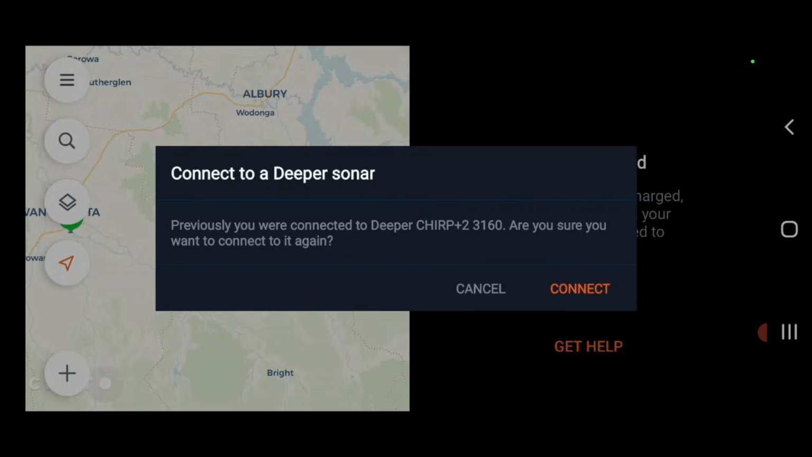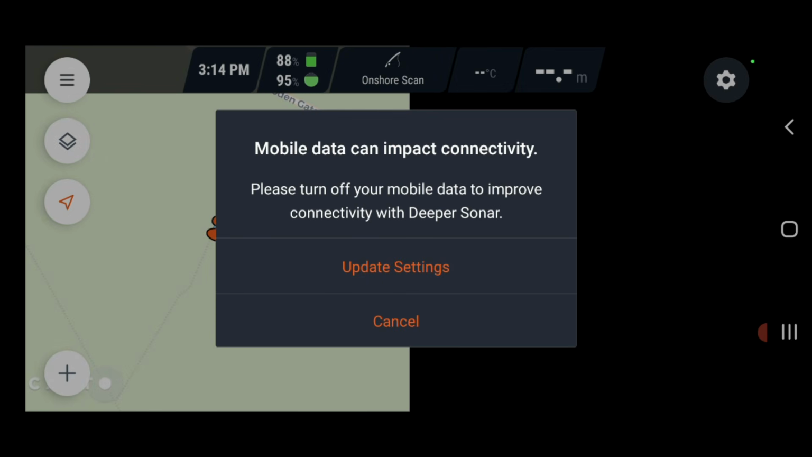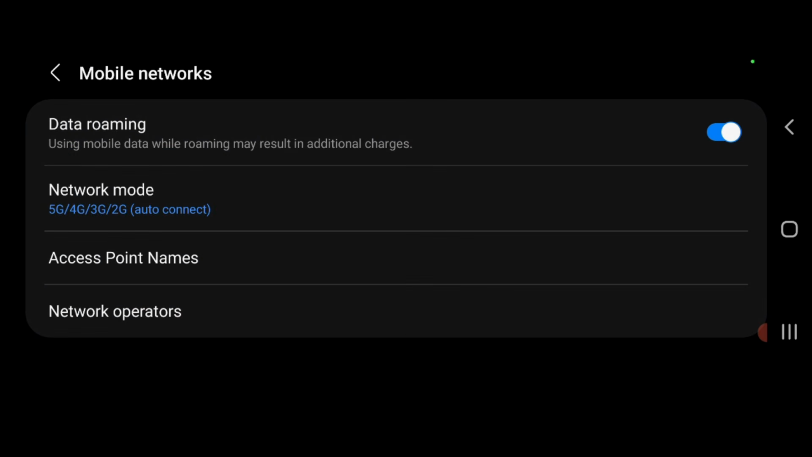So let's hit connect. Connect to a Deeper sonar. Connect. Now I get asked a couple of common questions and I'll go through all of them while I'm doing this. Mobile data can impact connectivity, please turn off. Update settings, what does that mean? Using mobile data, right, let's turn that off.